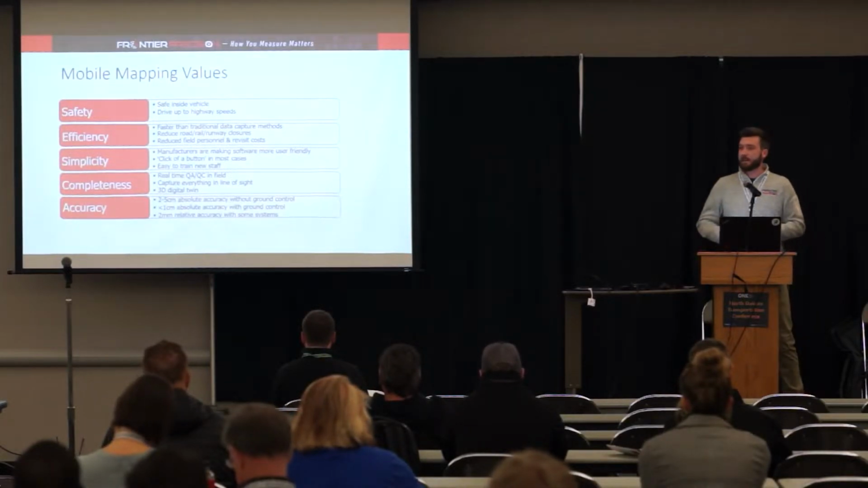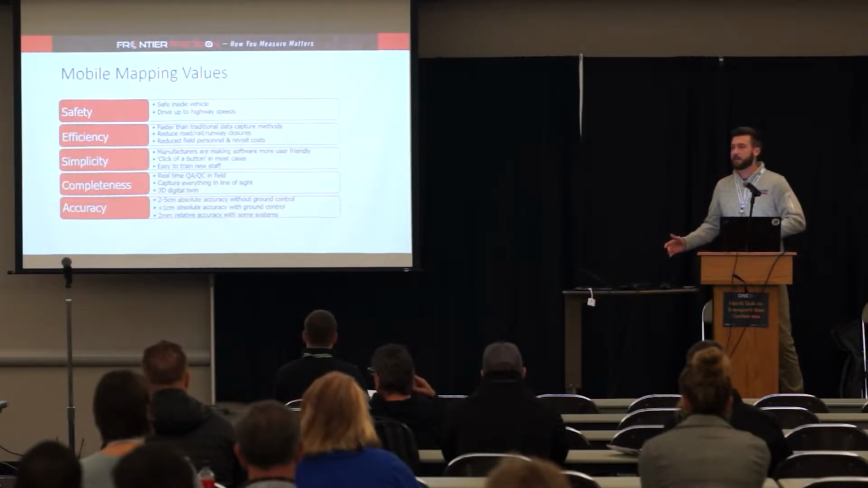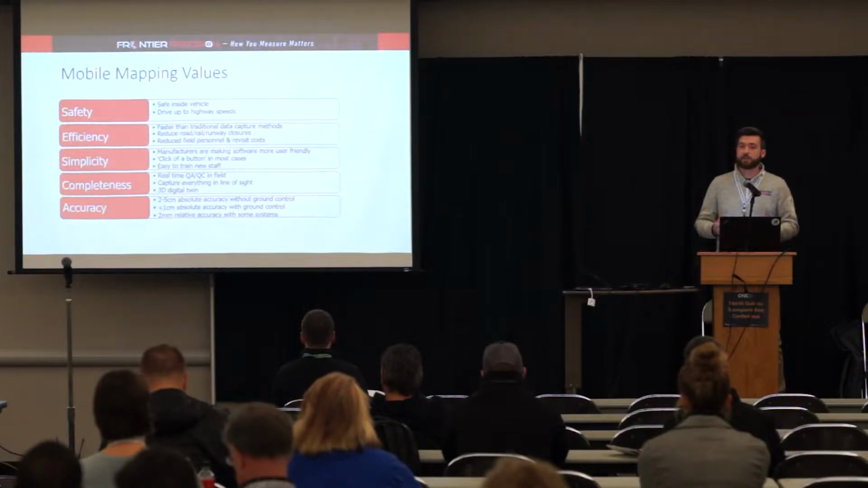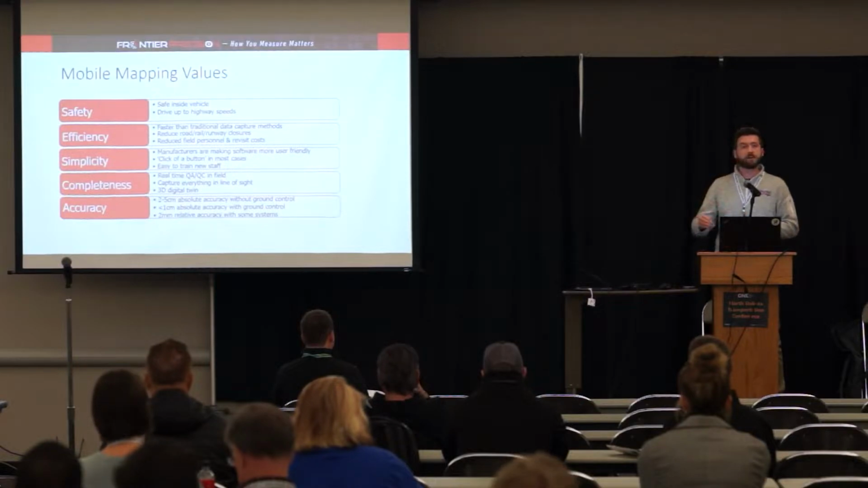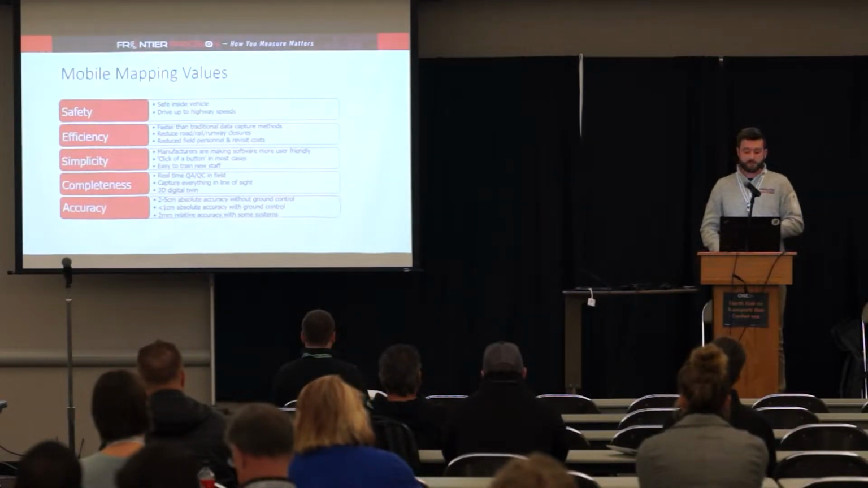And accuracy, the 5th value there. Projects vary in scope. You may only need sub-meter accuracy. Some of these projects you might need centimeter level accuracy, right? Most of these mobile mapping systems have the GNSS and inertial sensors to provide you a level of detail and a level of accuracy to 2 to 5 centimeters without using ground control. Once you start introducing ground control targets, we can achieve that sub-centimeter, almost millimeter level of precision.